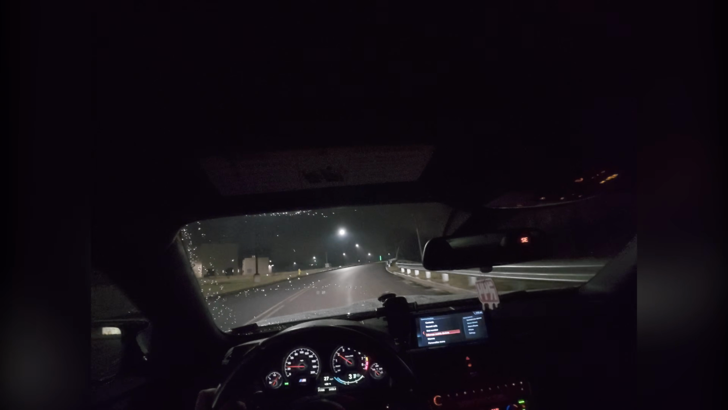But some of the things you kind of wanna take note of when you're driving this, especially in this type of weather. Right now I'm on the stock 19s. They are the 437M wheels, and I still have Michelin Pilot Sports on right now. That's gonna be changing, because as of right now, this is my daily. That will eventually change.